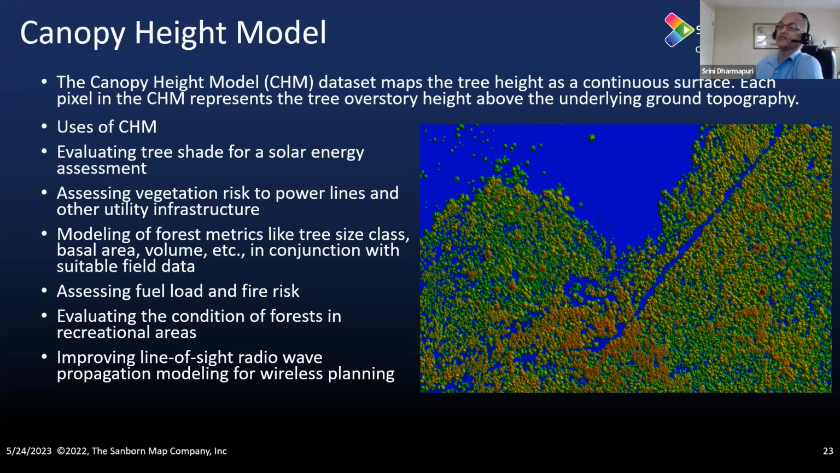And the other thing is, of course, the solar energy assessment. The CHM is again used because vegetation can be a source of obstruction. And finally, the line of sight, especially with the 5G planning that has come into play, the line of sight, radio wave propagation modeling, and wireless planning, this is a very, very useful product. Next one.